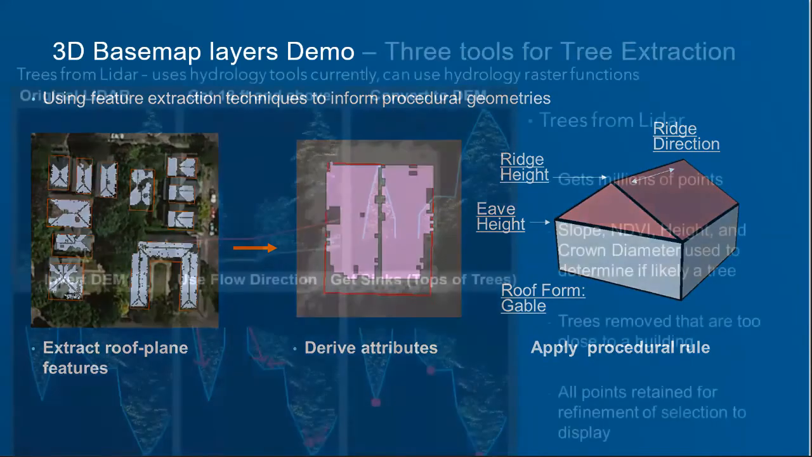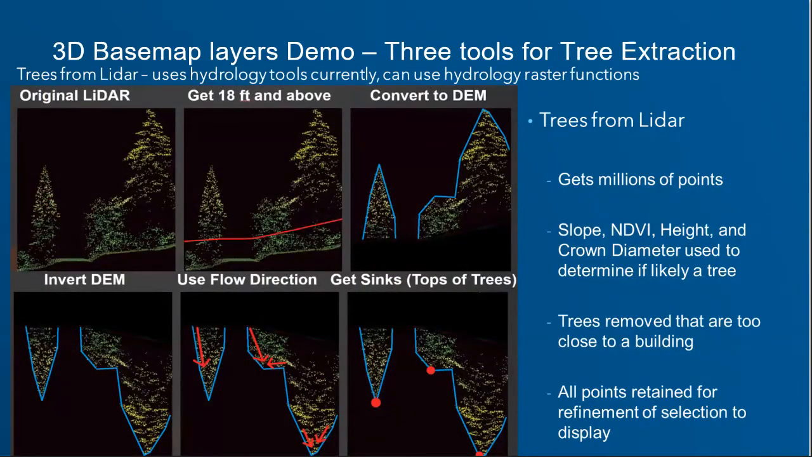And you might have seen the slide in Chris's presentation, or Mark's presentation, where it's using a tree. This is how the basic tree tool works for the surface. And also there's a previous tool called Trees from LiDAR that uses that process. It gets you slightly better results that you can download from ArcGIS Online. And it's actually using the hydrology tools. I'm looking at redoing it with the hydrology raster functions, but it will work similarly.